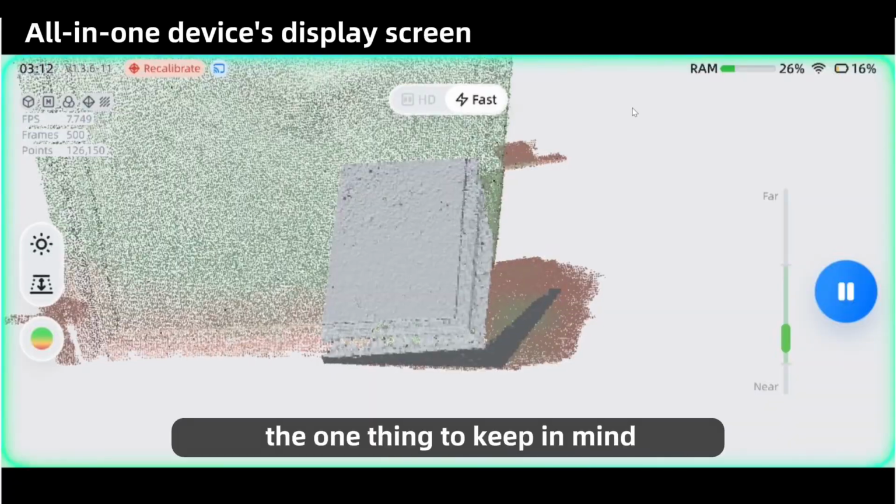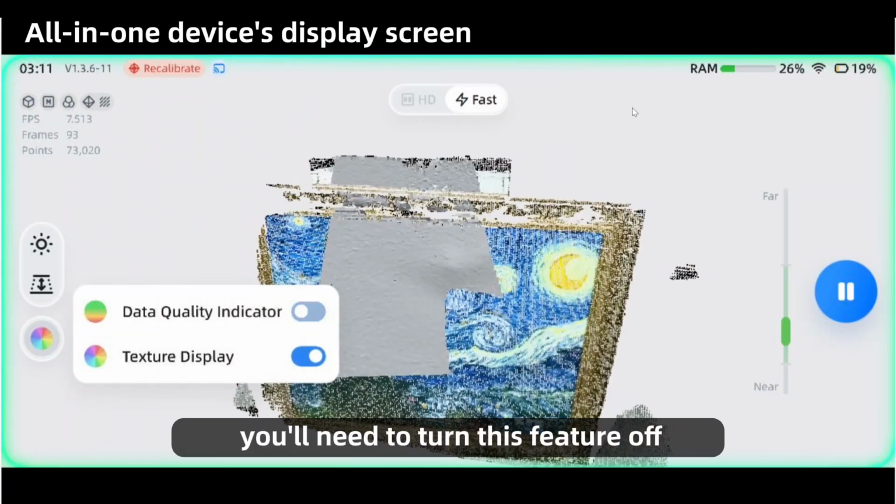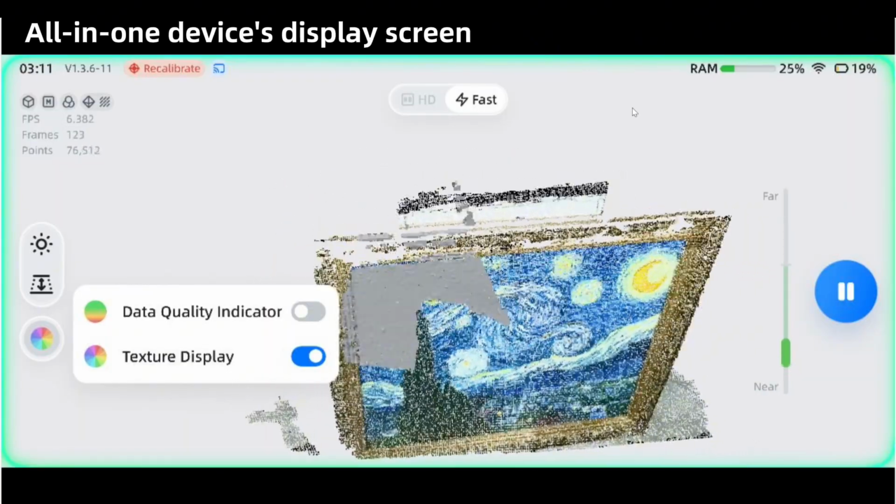The one thing to keep in mind, if you want to see texture in real time while scanning, you'll need to turn this feature off. The two cannot be displayed at the same time.